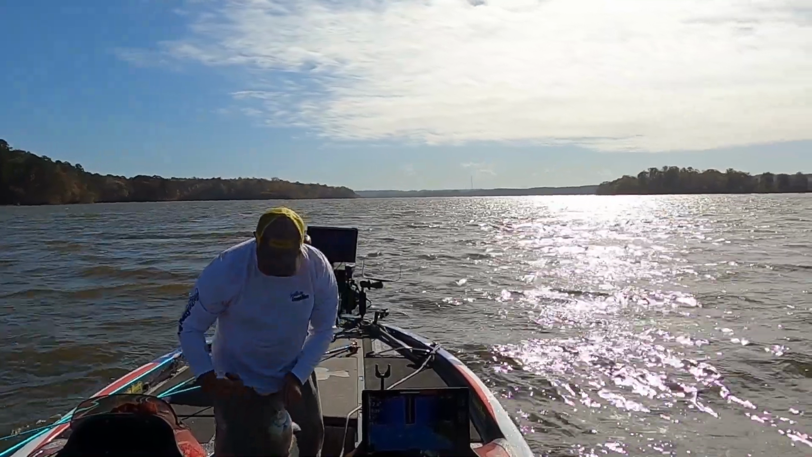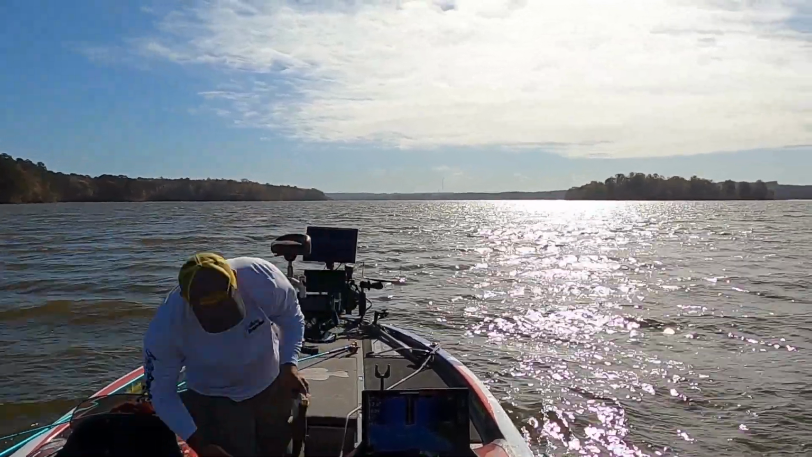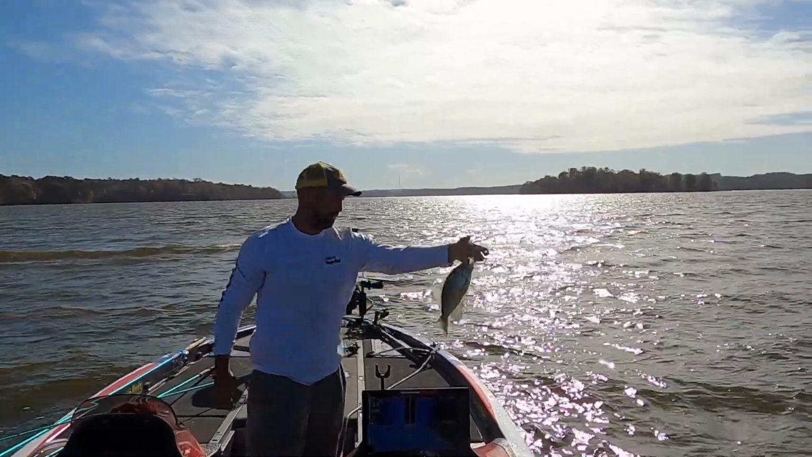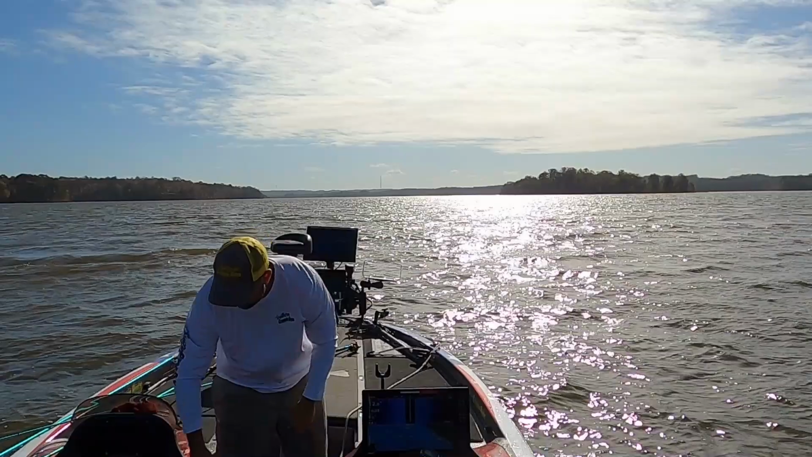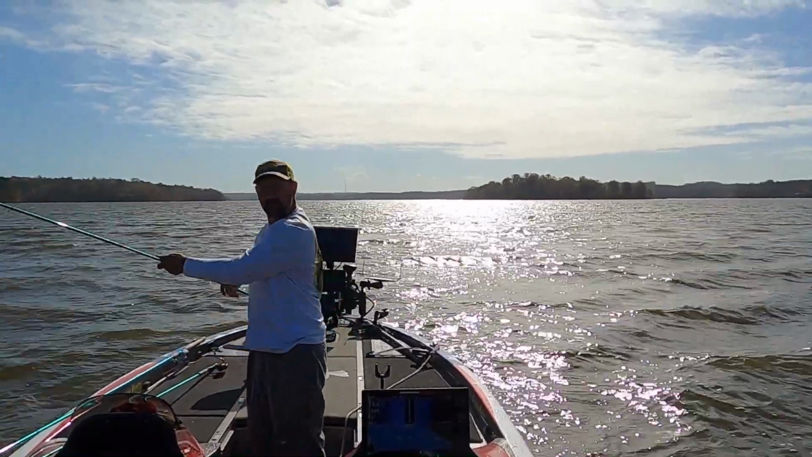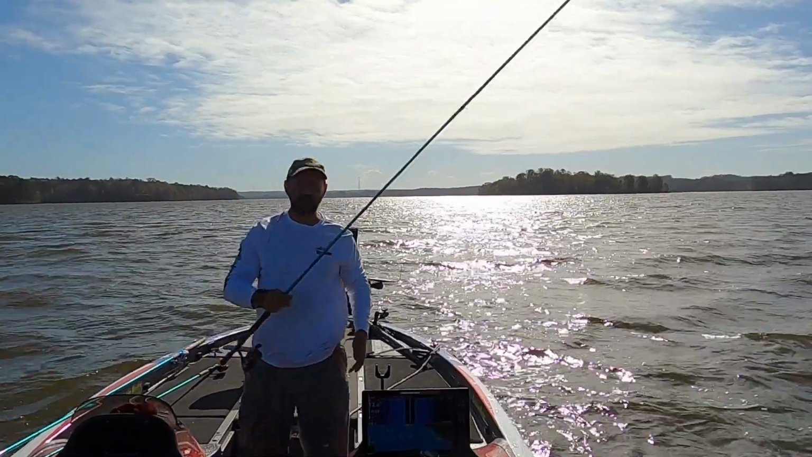Them other two fish, the way these fish are eating. Wouldn't hold my mouth right or something. Pretty fish. I don't know about y'all. If I can get tangled up around something in the boat, I'm going to.